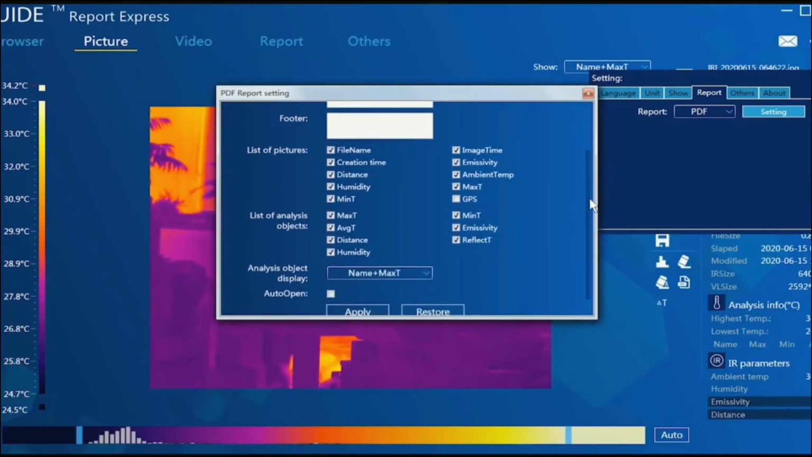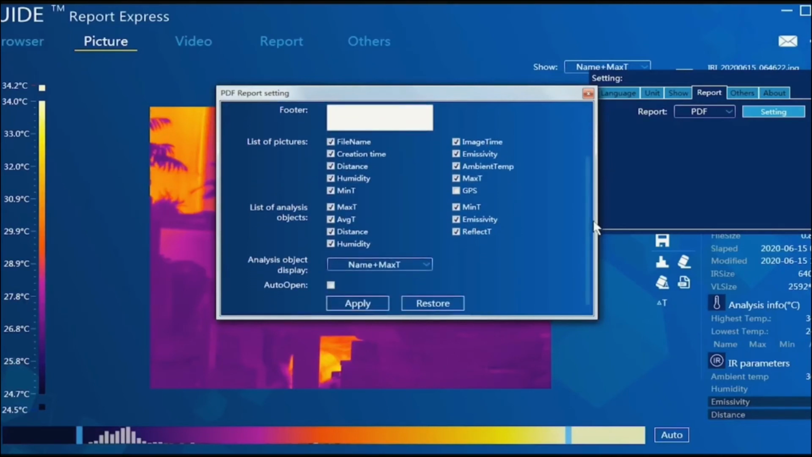Below, the form is the items you want to see in your report. You can see there is full information you want, so please choose the right ones. You can see the distance, minimum temp, max temp, emission, GPS, everything.